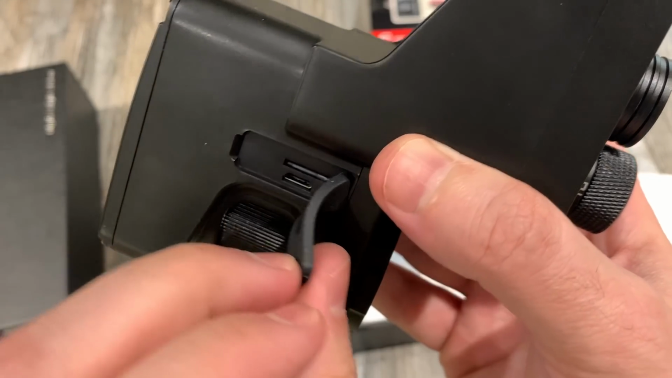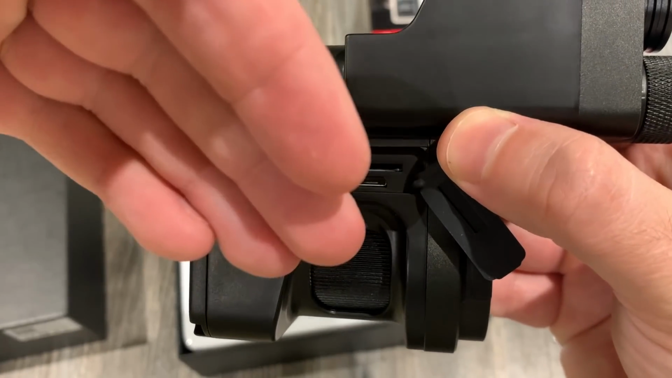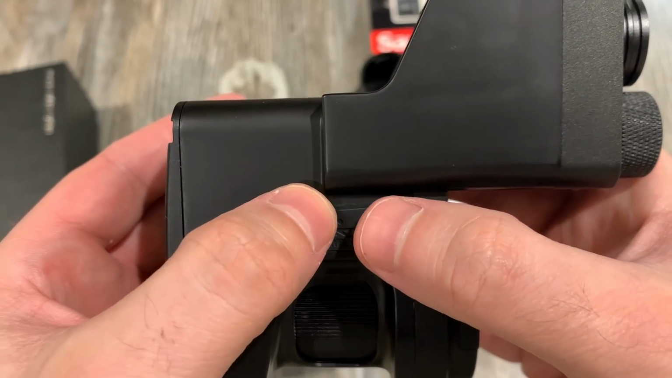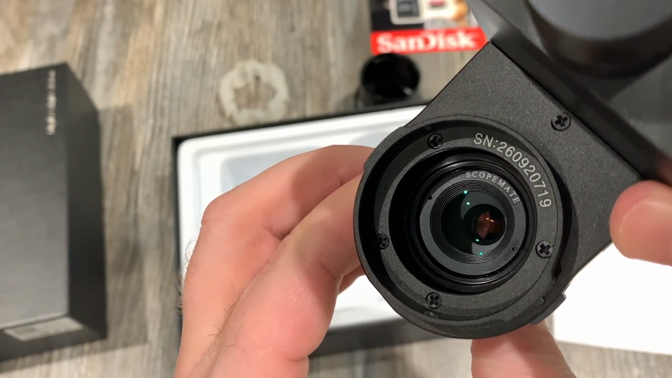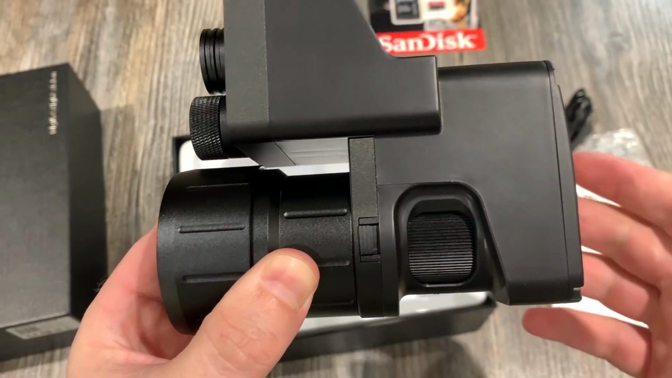Underneath the rubber housing you will find your micro USB port and your SD card slot. Just to note, don't put your card in facing down because you could lose the card internally in the unit, and that is something you will need to purchase separately, a maximum of 64GB. The underside of the unit houses the focus wheel, so you can get the crosshairs nicely in focus.